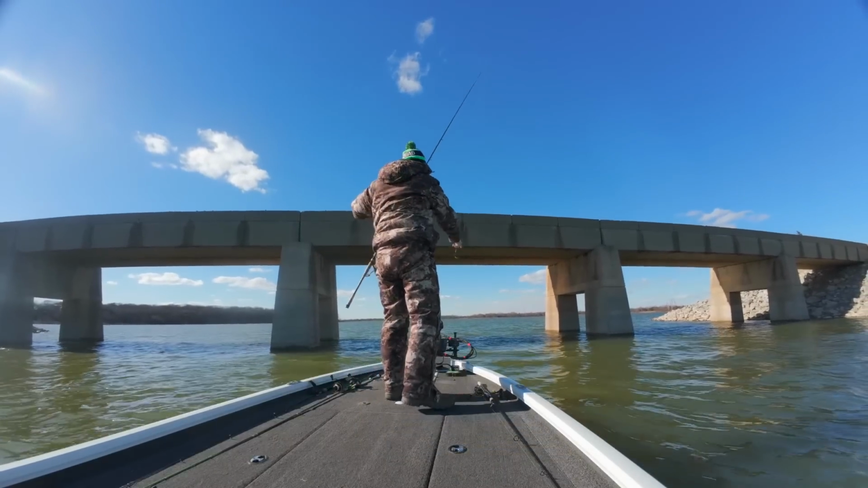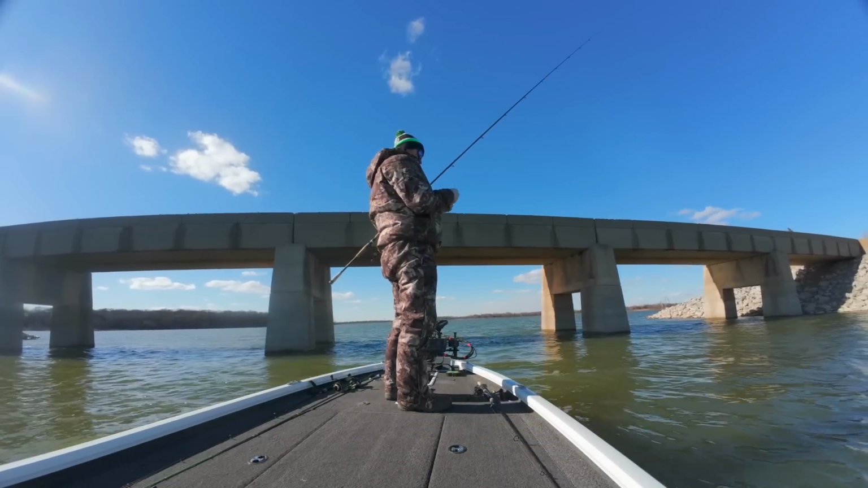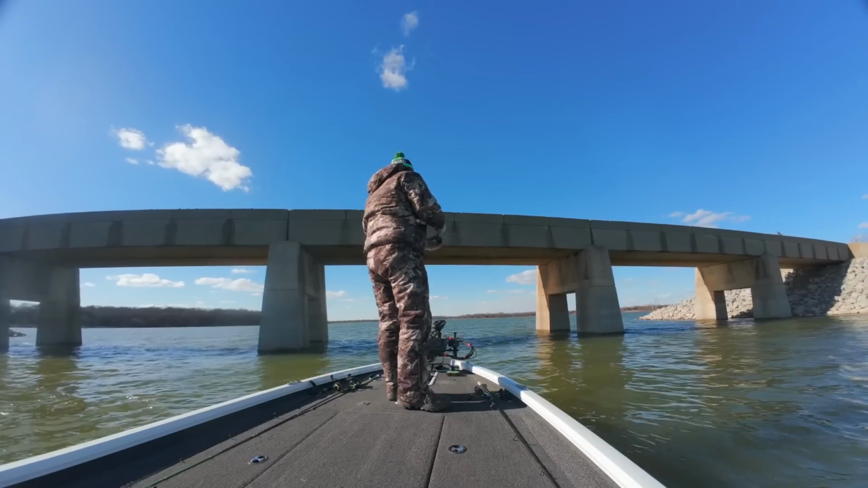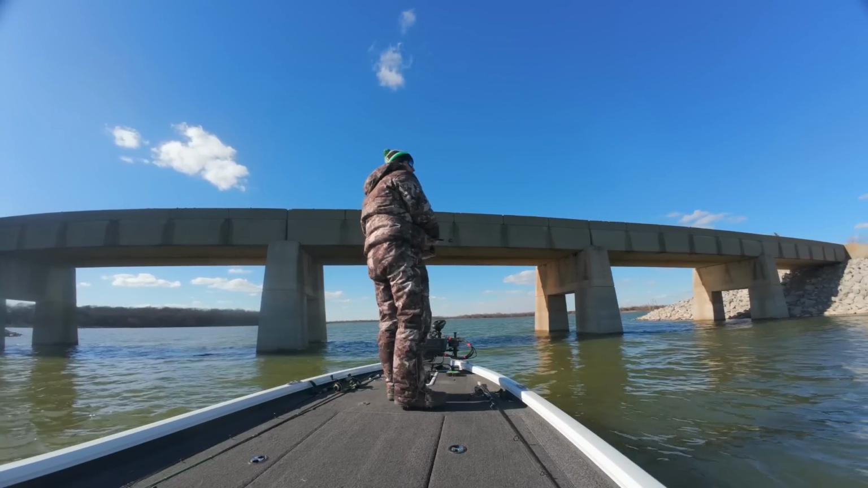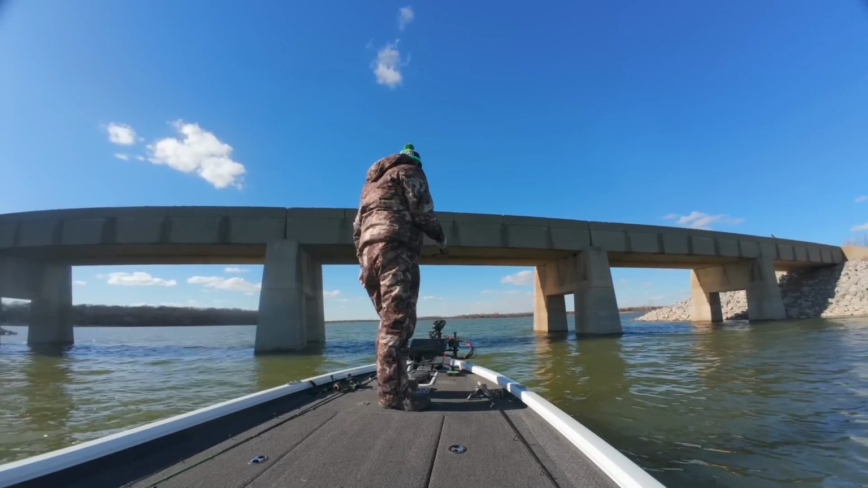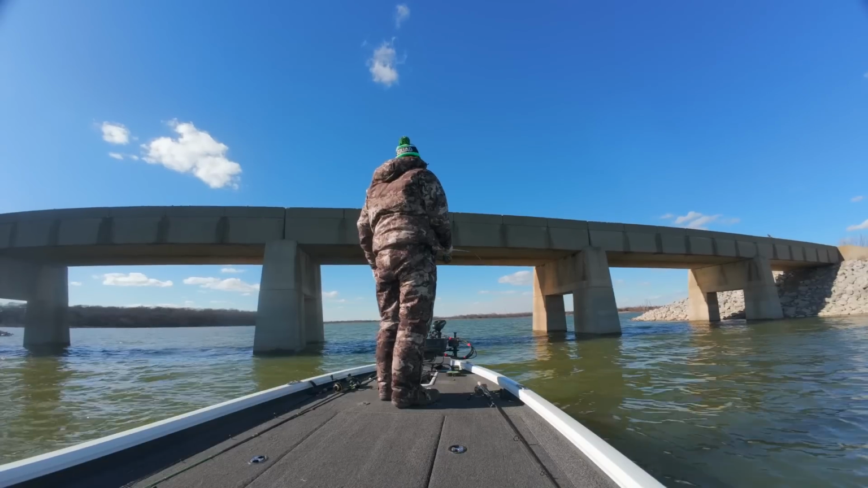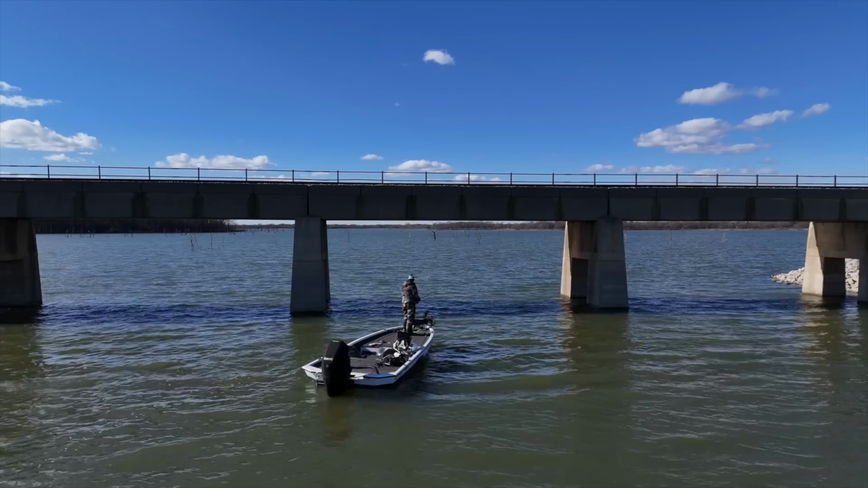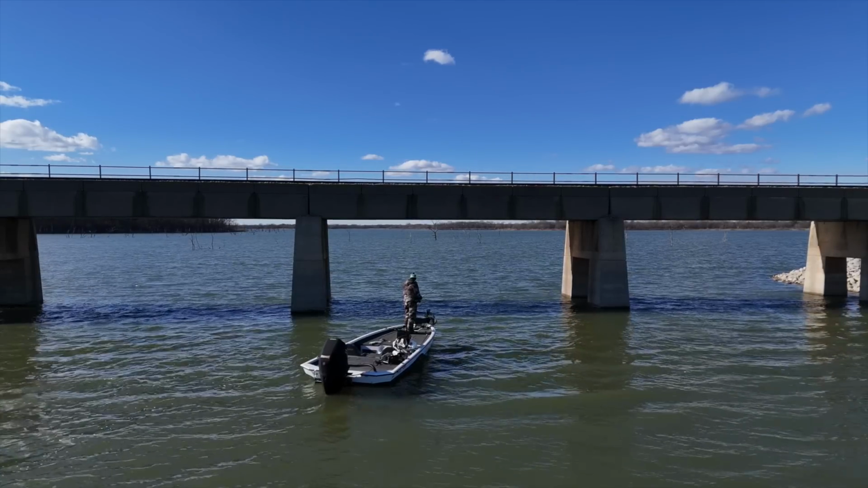Oh man, the anticipation when you see a bunch of crappie and you're like, golly, I can't wait to put you in my mouth. And you just know they're down there. It's just getting them to bite. That is the thing. Usually it's the opposite. It's like, where are they? And then once you find them, it's game on.